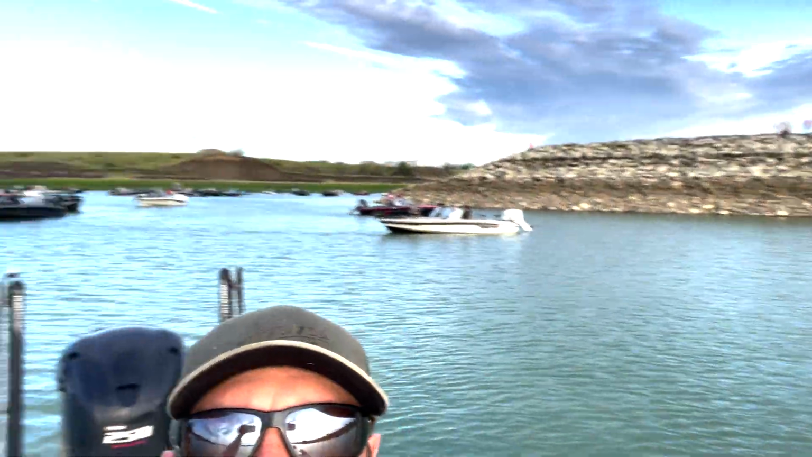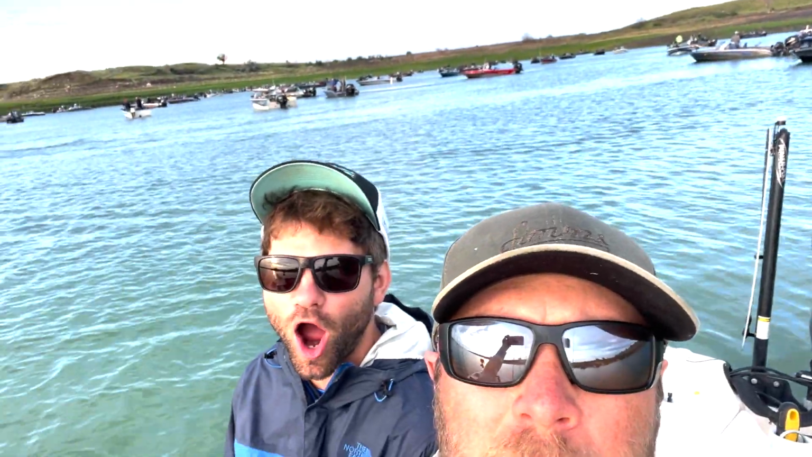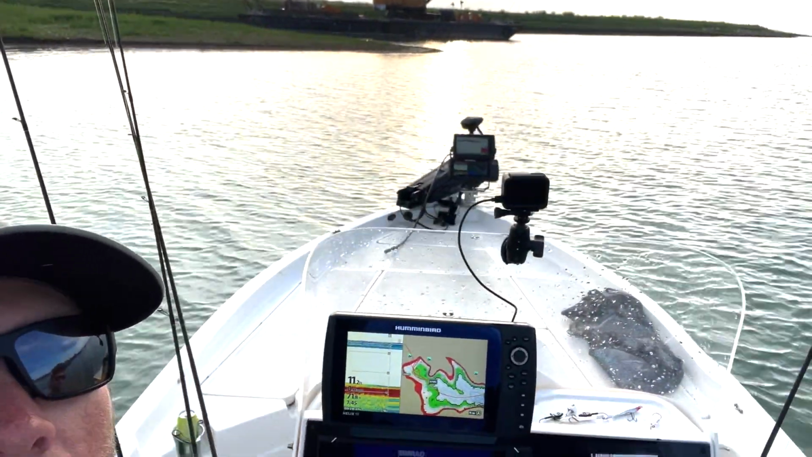Day one of the Gov Cup. We're like 15 minutes from blast off. 200 boats that we have to try to beat. If the fish open their mouths, it could get interesting. We're gonna be doing a lot of scoping. Well, folks, we're gonna see you on the water.